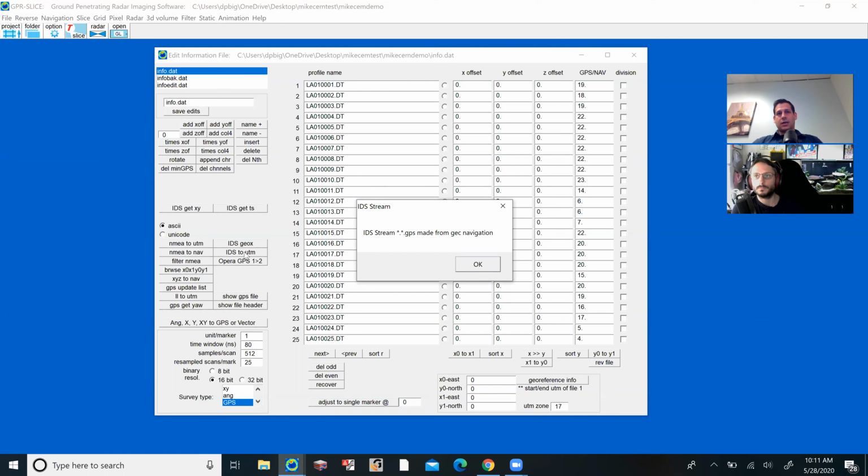If we used GSSI, we'd say GSSI to UTM. In this case, it was an IDS Leica Geosystems unit. And so we just press IDS to UTM, and it will automatically read those GPS coordinates.